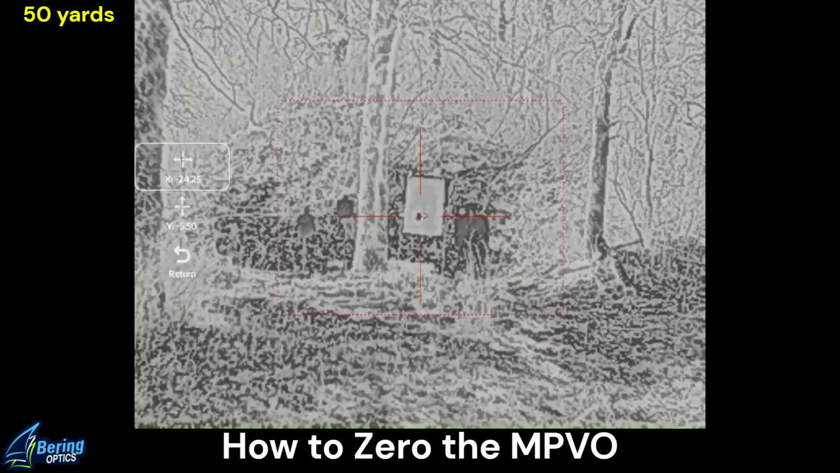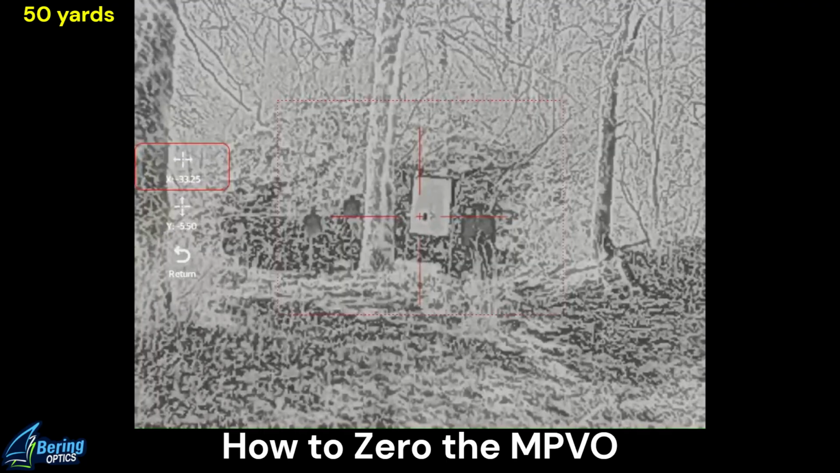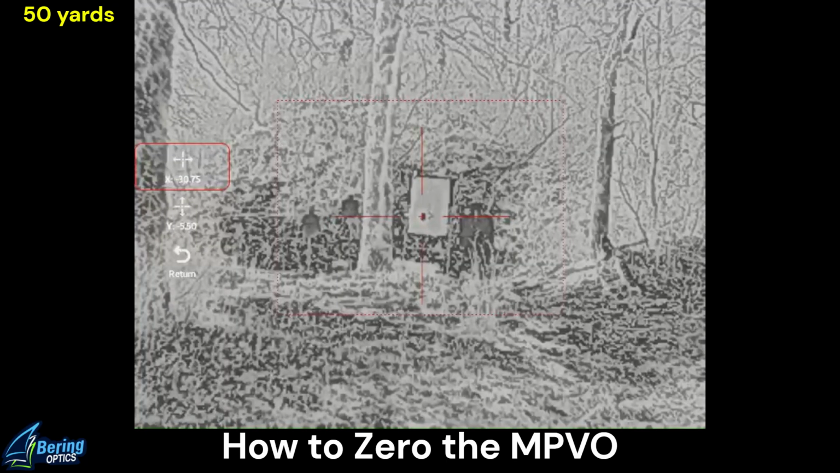And I'm going to select the X, which is windage. I'm going to move the reticle to the position and just a tad down.